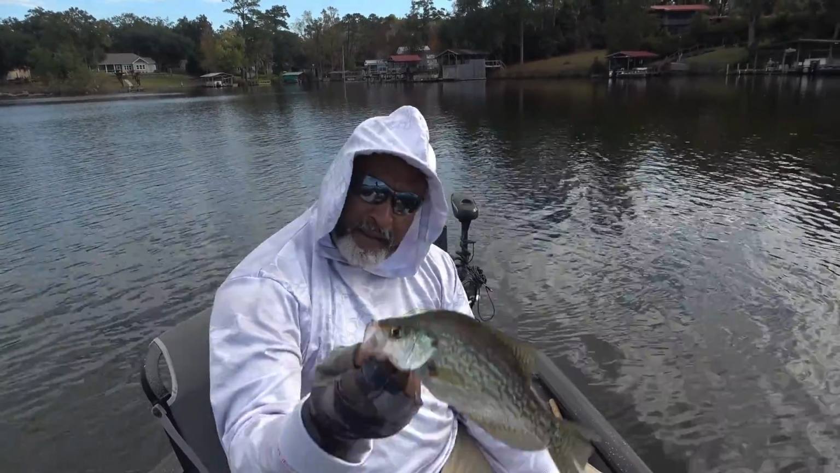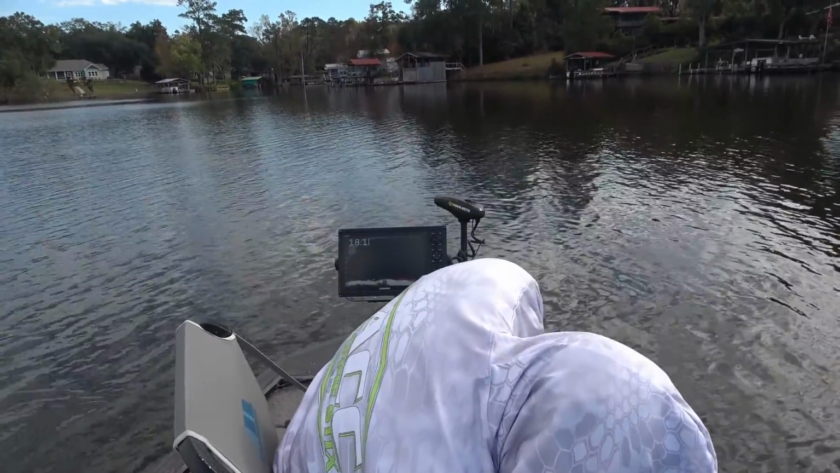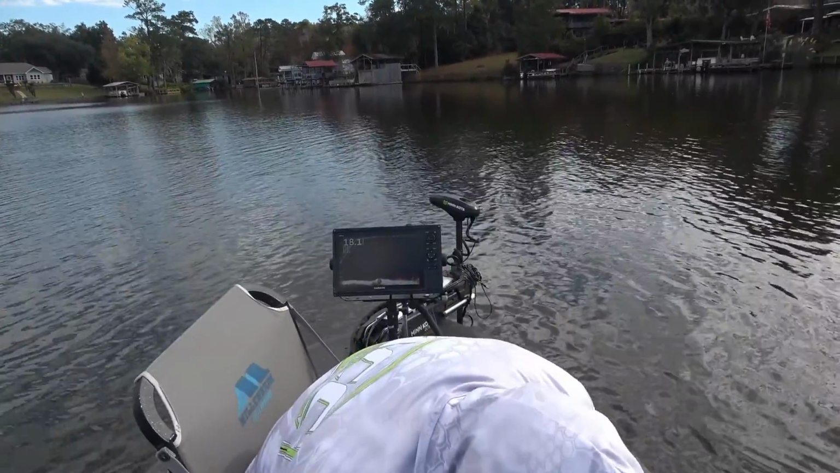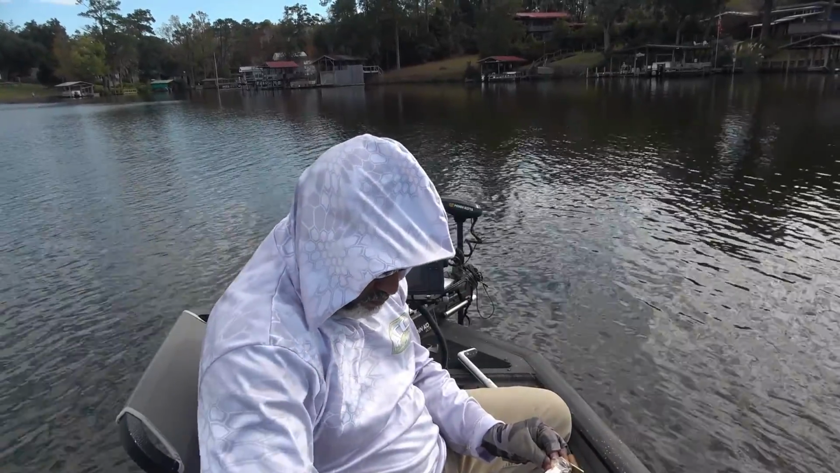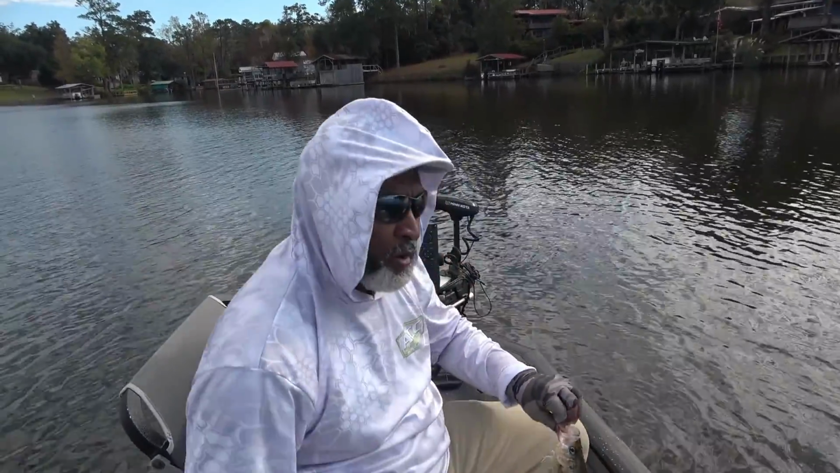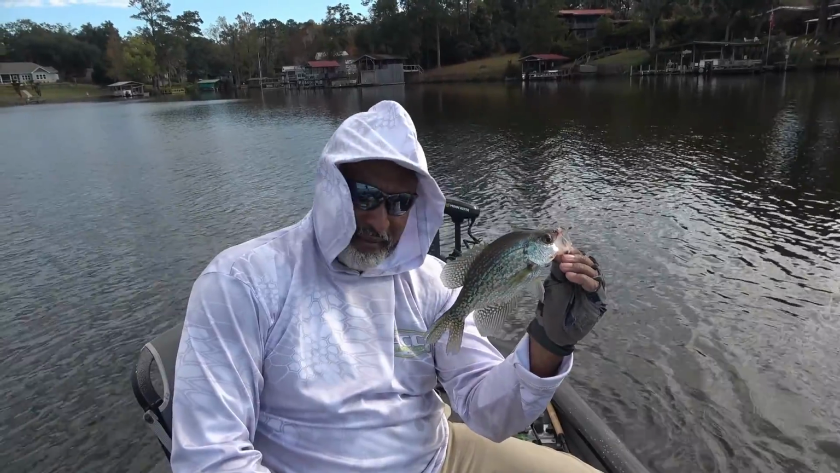Look at that. I think that's a 10-inch fish. Put him down here just to be sure. Yep, he is 10 inches. But we want him to be at least 11 to take a ride. See him later. Nice fish.